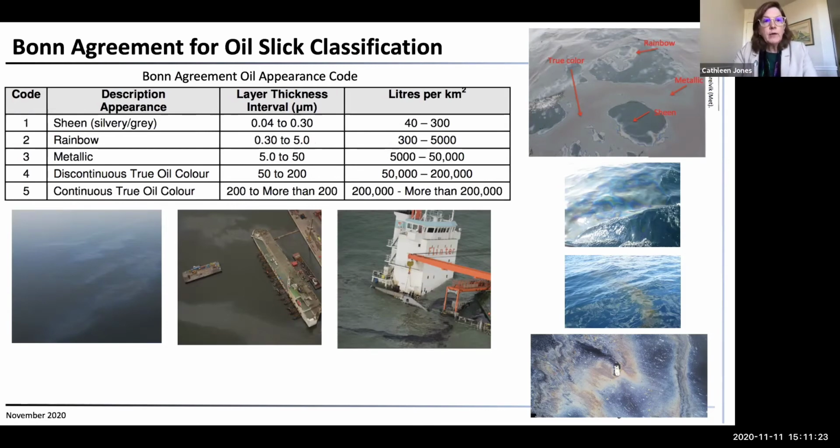And so you don't expect to see the effect of the dielectric until you get into either these true oil color or really continuous true oil color layers, or you get an emulsion that has a high fraction of oil or water. So the thickness where you begin to be sensitive to the dielectric depends a lot on the wavelength.